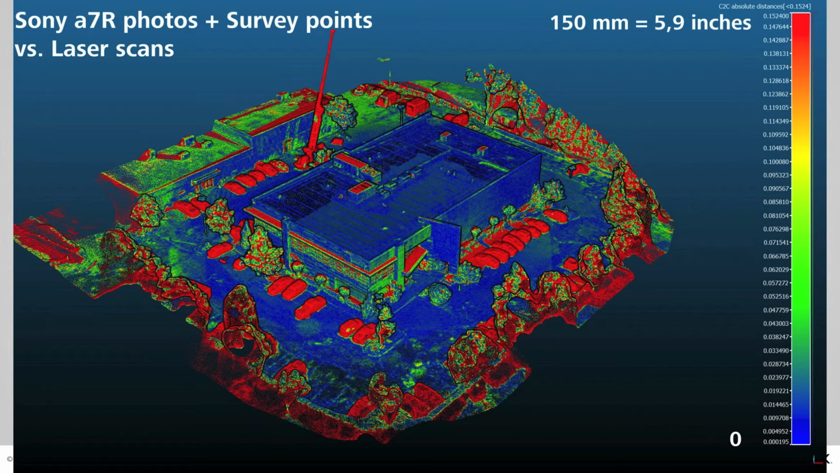Those colors are mapped to the point cloud from the photos. The red areas are the cars, for instance, which are in the photo data but not in the LiDAR data. Those were cleaned up as we saw earlier.